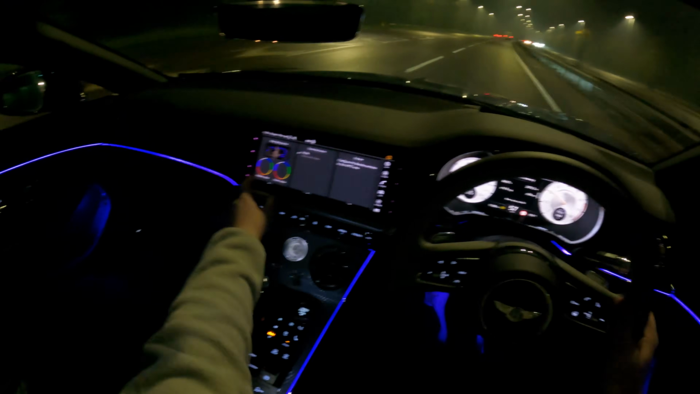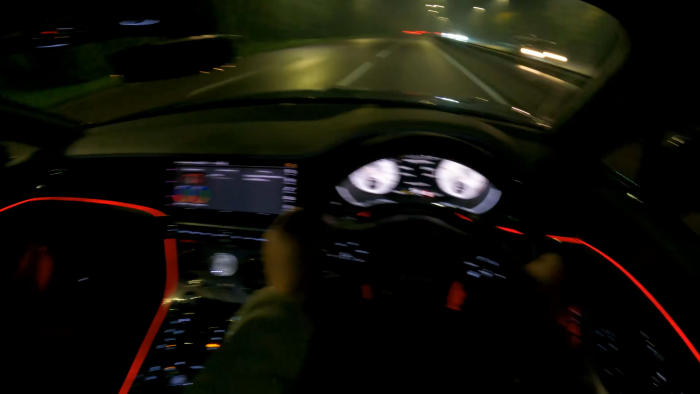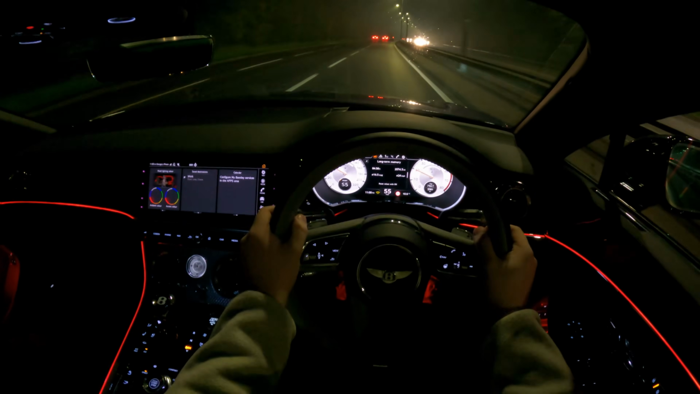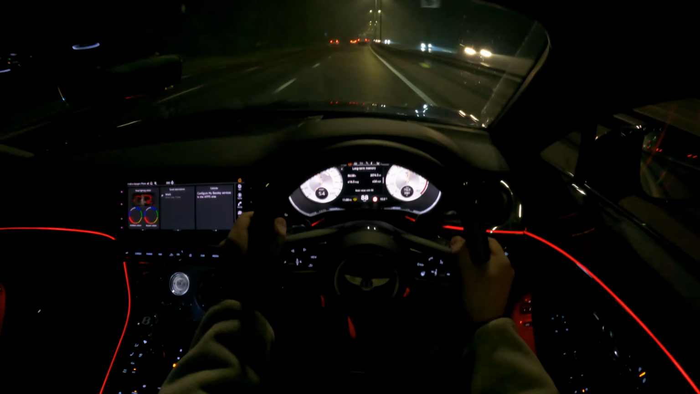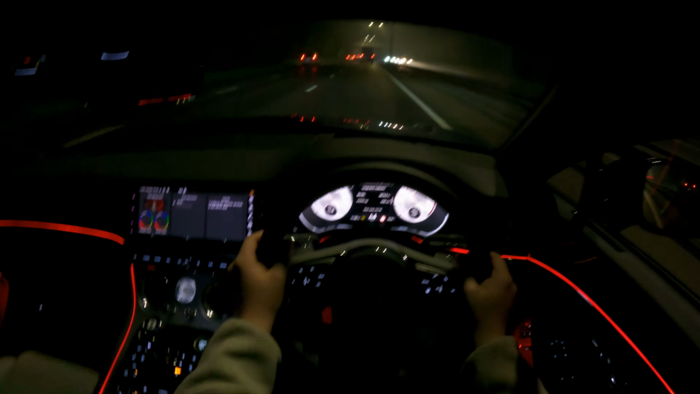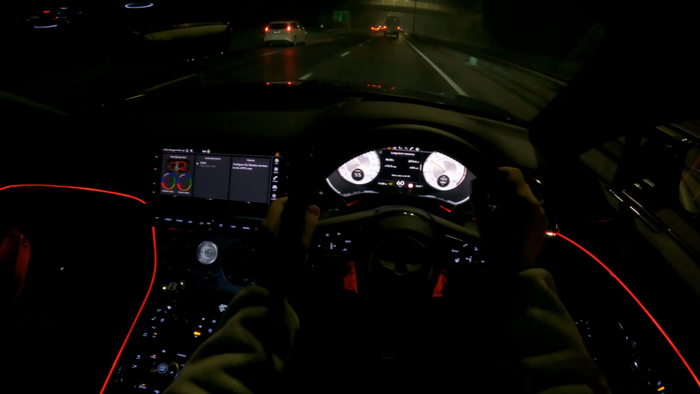I wanted to change the interior color to red, because we're feeling angry. Jesus Christ. And also, let me put my foot down a little bit. Ridiculous. Insane. It's insane, this thing. Absolutely love it. What a machine.